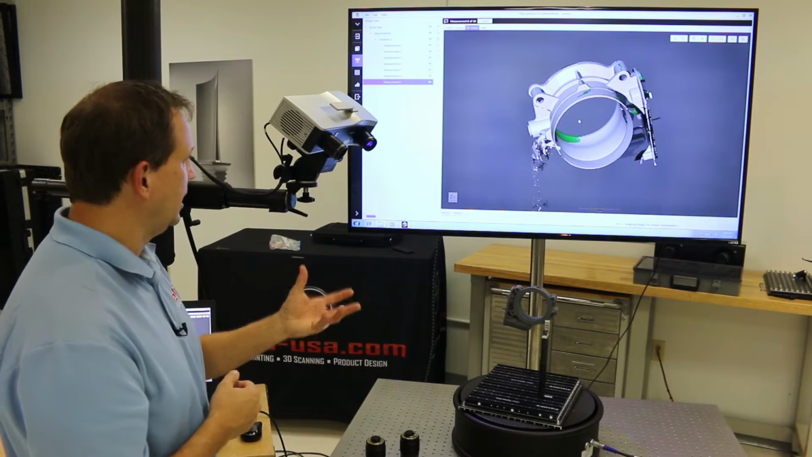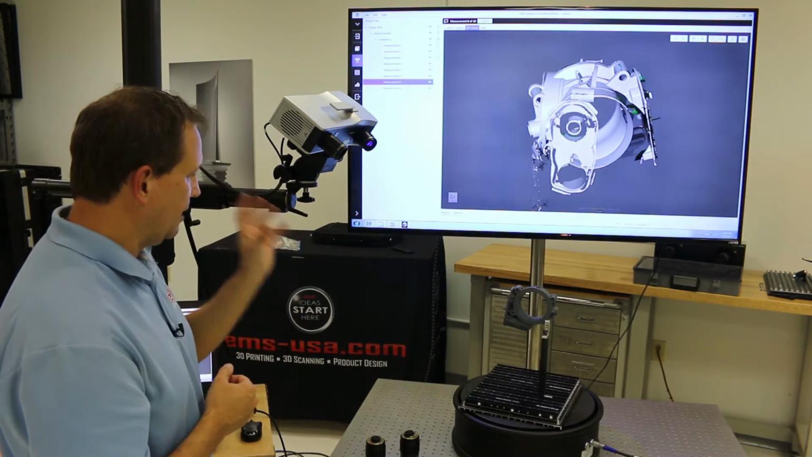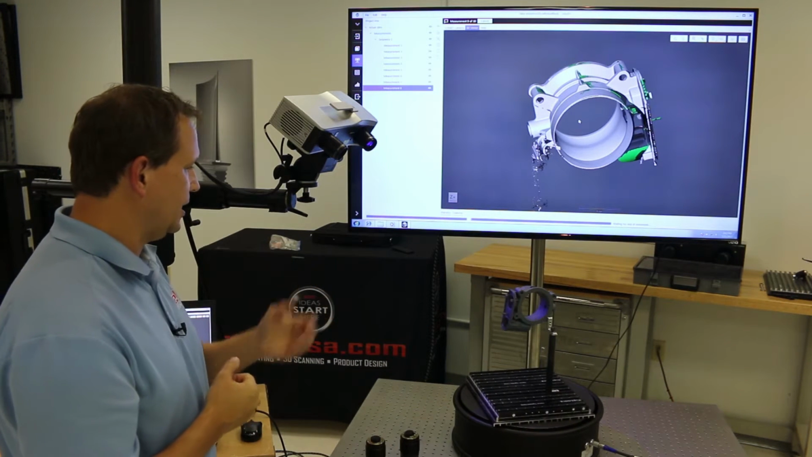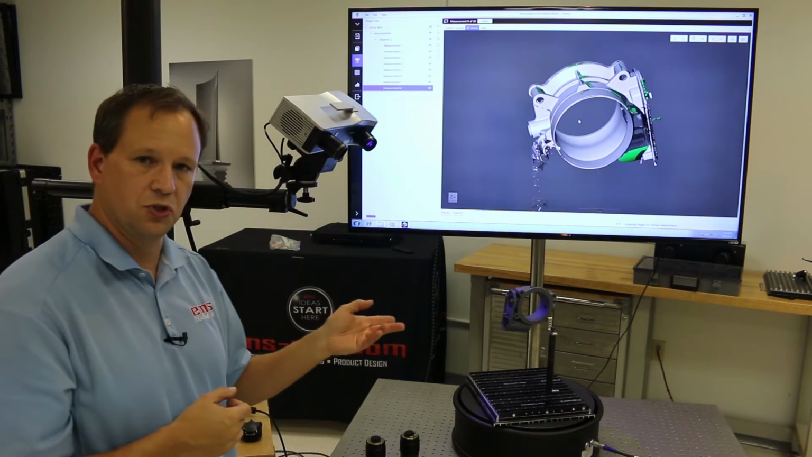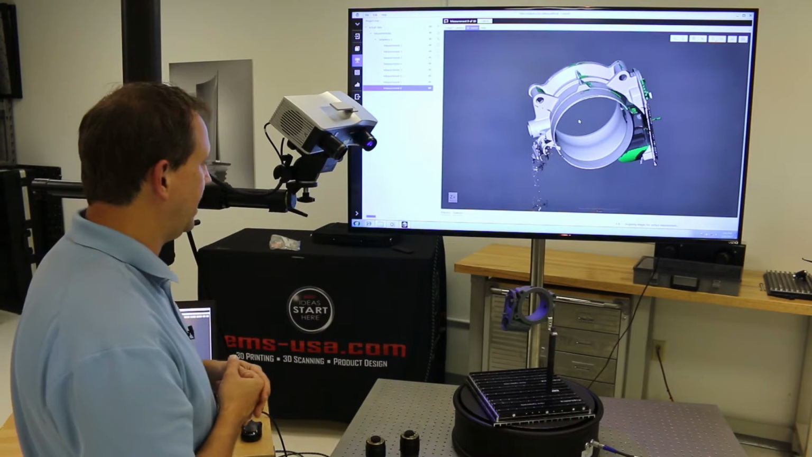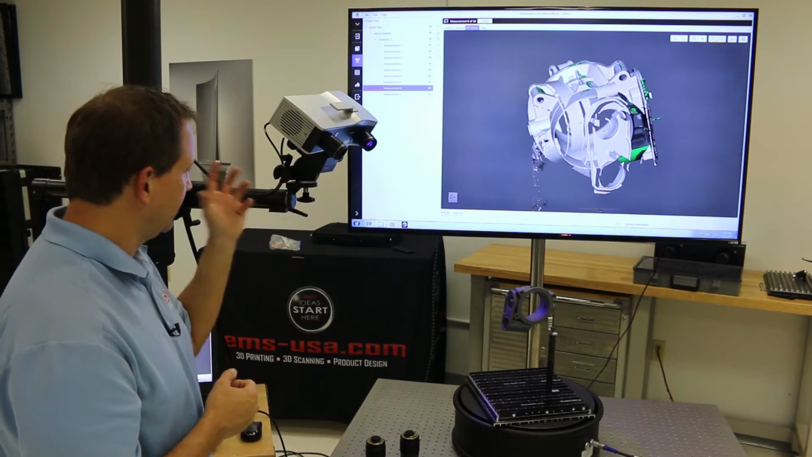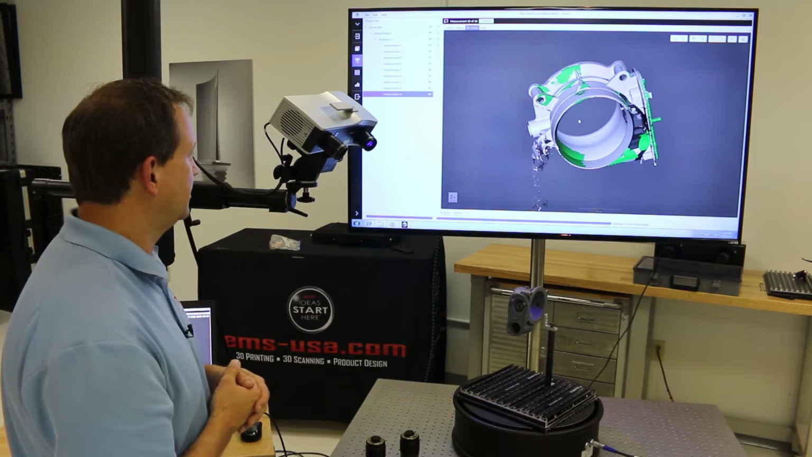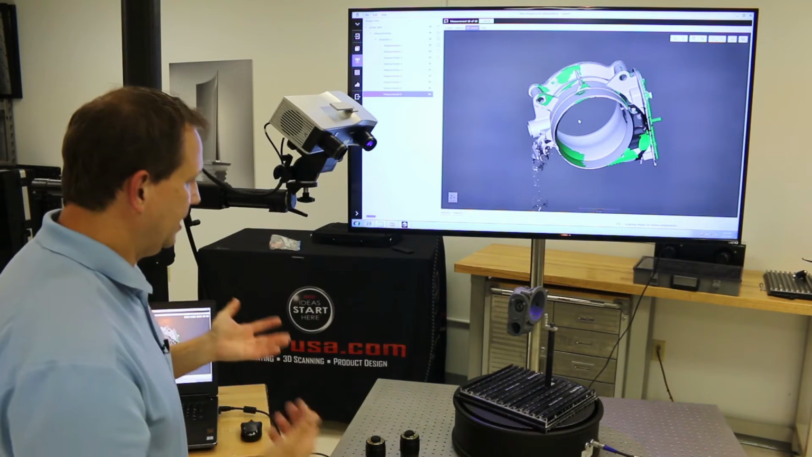So it's basically projecting that light pattern, and then picking it up with the lens, and then moving along and scanning. So you can see it happens very fast. Each scan only takes a few seconds. We'll zoom in here in a minute. You can see the actual light pattern, but that pattern just shifts across the part. The lens is picking it up through that process of triangulation and then moving on to the next one. So you can see a setup like this really only takes a minute or two.